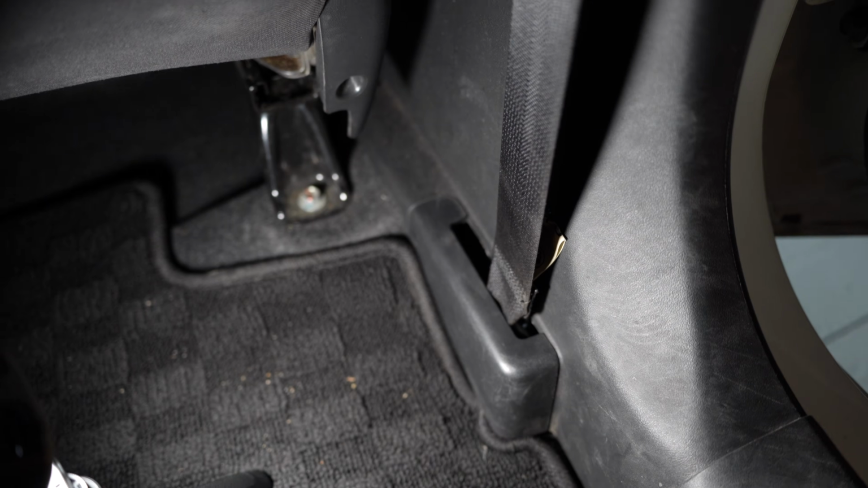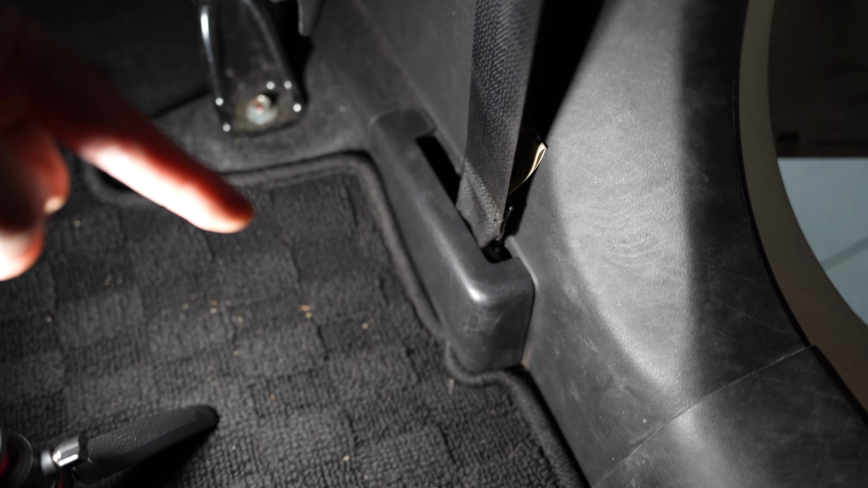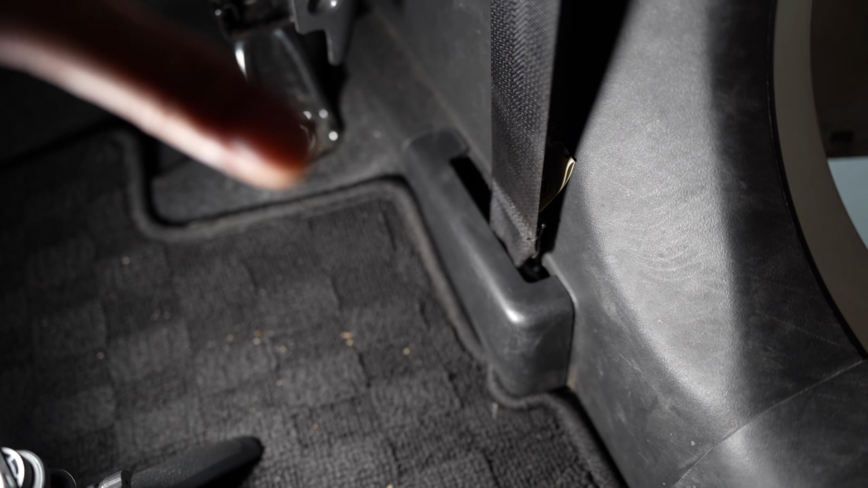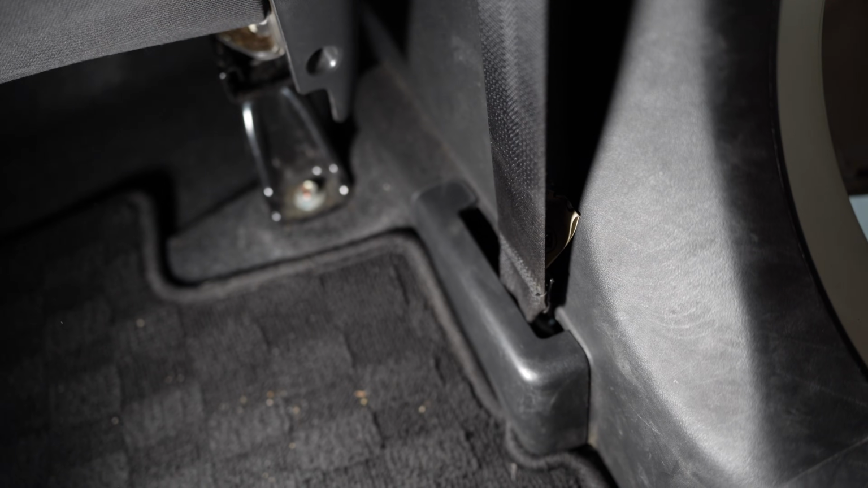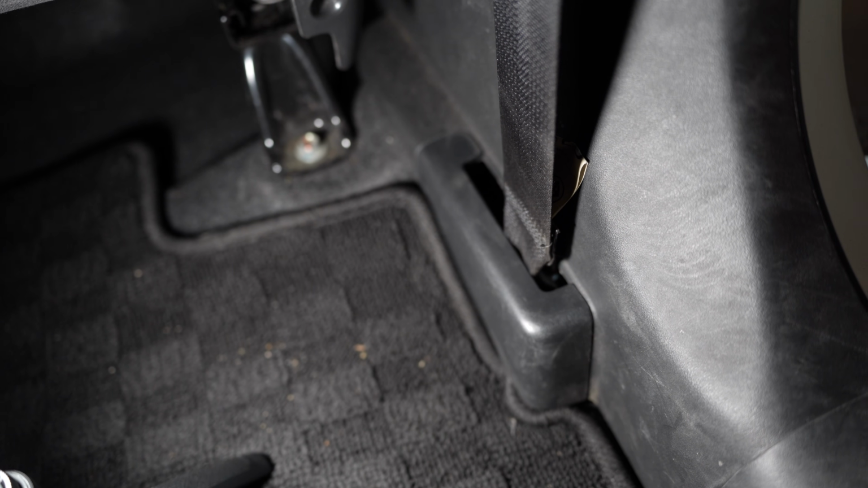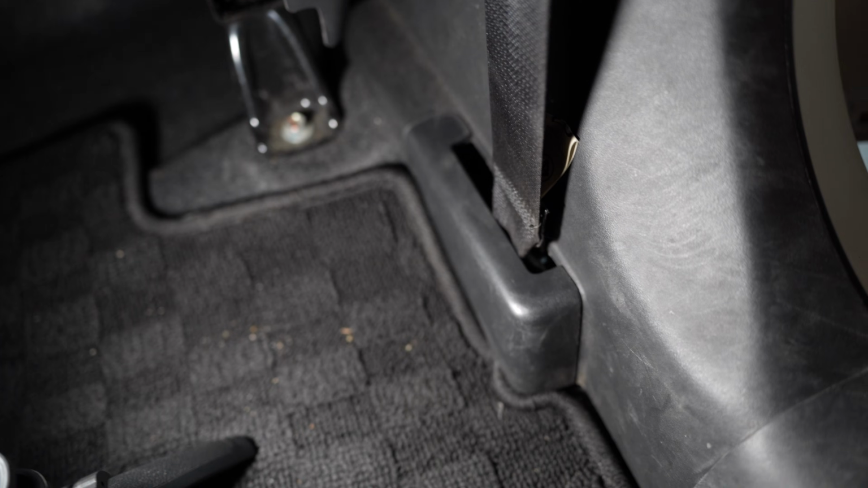Hi, in this video I'm going to make a 3D scan of this plastic cover for the seat belt. So if you lost one of these, then you can scan the one from the other side and then mirror it in a CAD software or in your slicer, and then you can 3D print this cover.